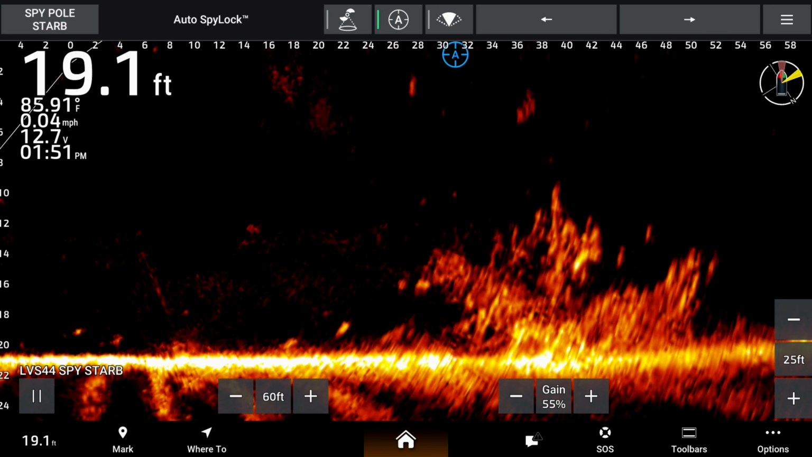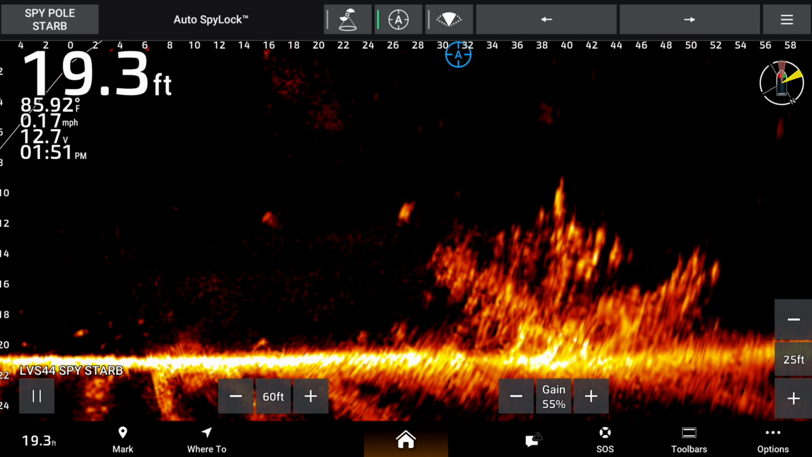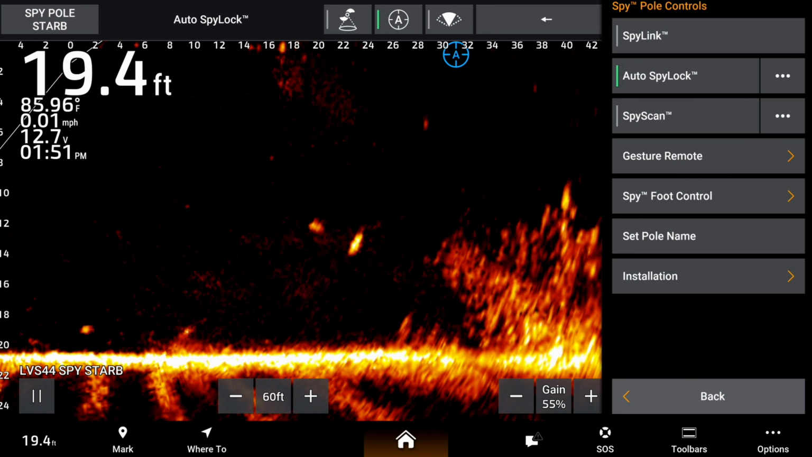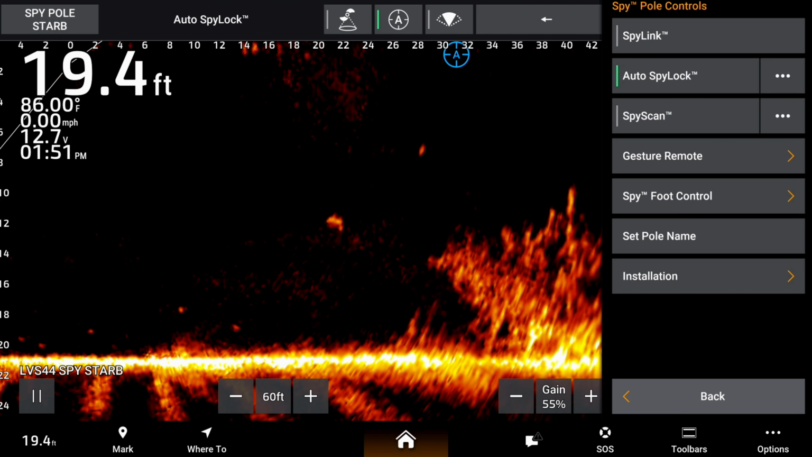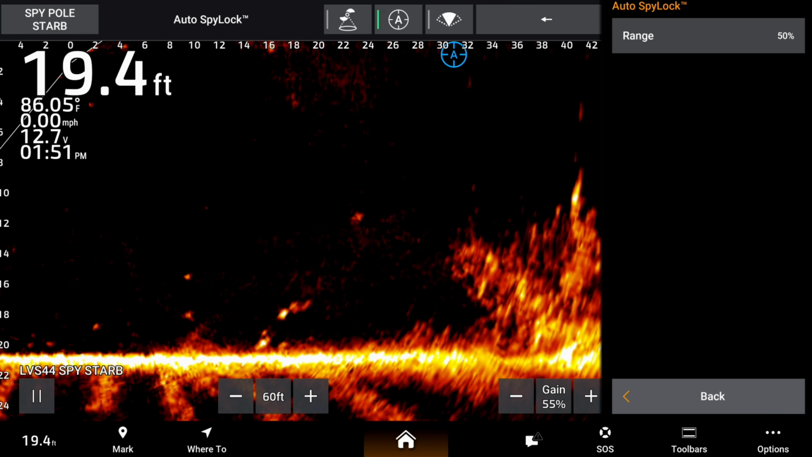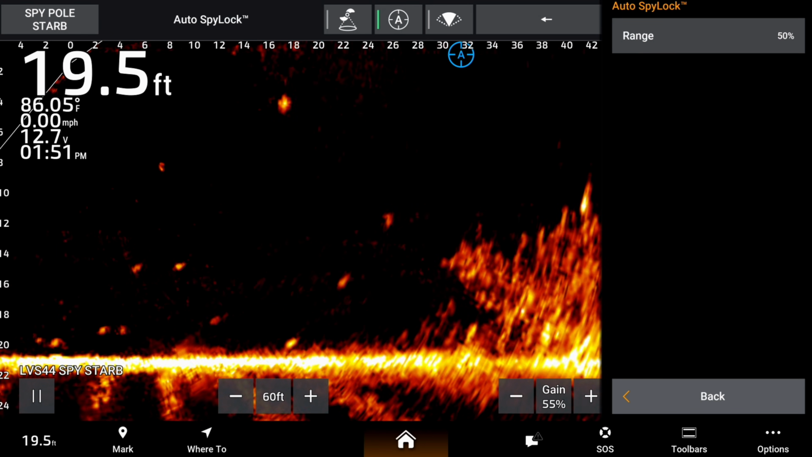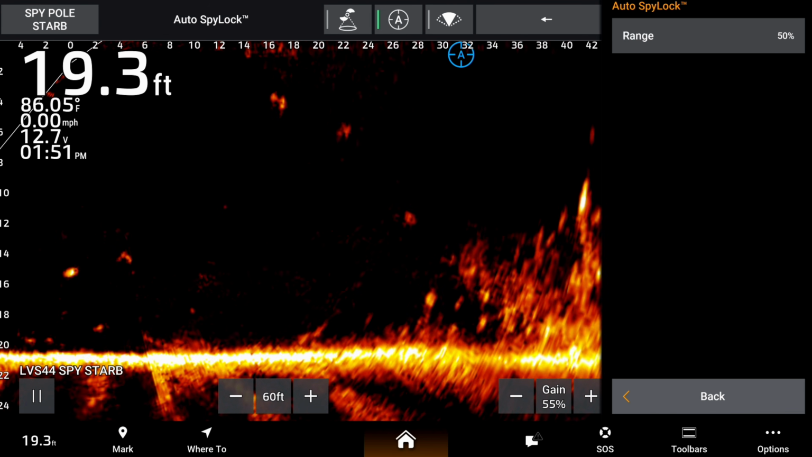And with this spy pole, if you go to the menu here on those 3 lines, you can see we're in auto spy lock. Now, what auto spy lock does, if you push these 3 buttons, it gives you a range. So let's just say you're set, for instance, at 60 feet, it will lock a waypoint at 50% of that.